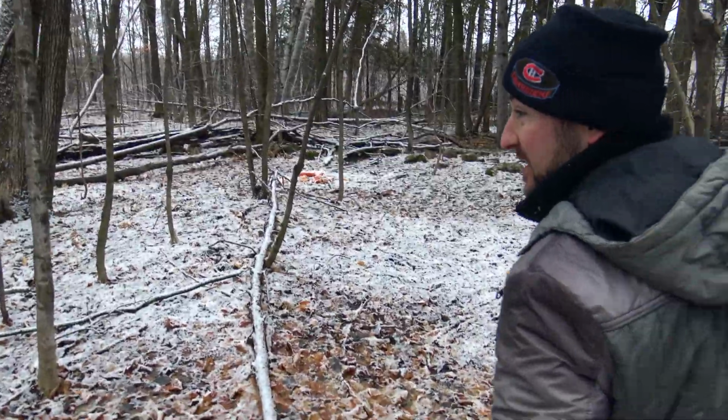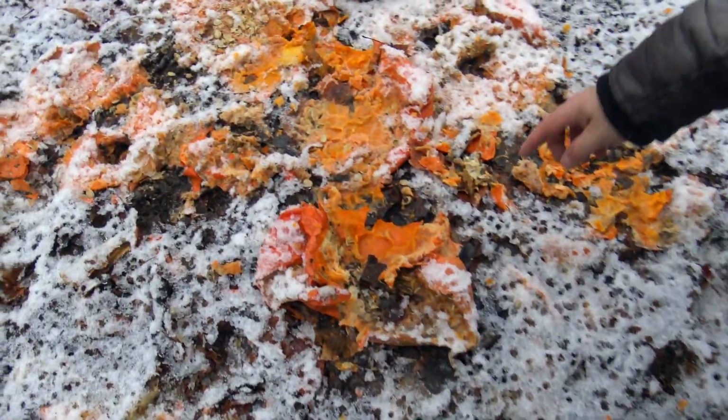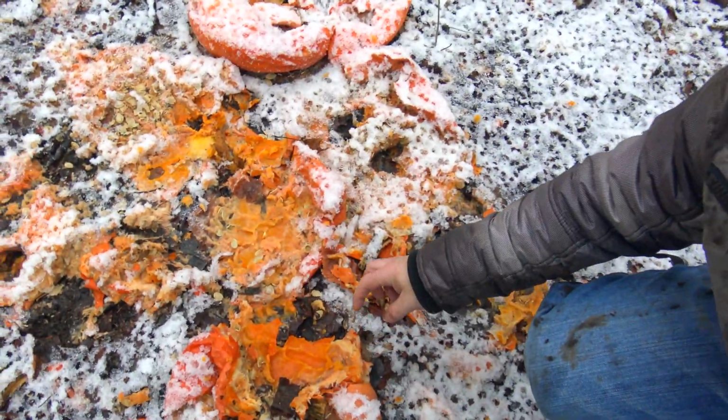Oh, there's a lot less. Yo, that went down though. Well, there's only like a pumpkin and a half left. Yo, look at it, it became squash. Literally became squash. Look at this, guys. Oh my God, it smells delicious. No joke, smells actually great.